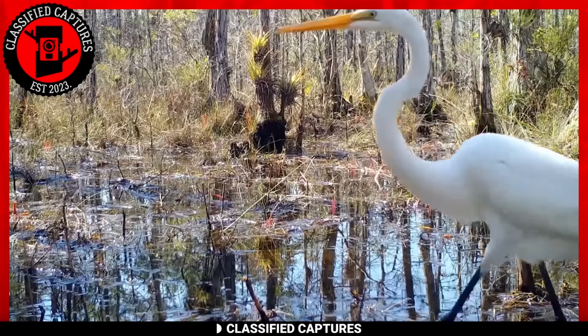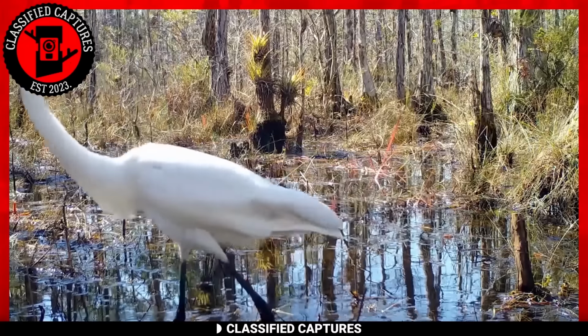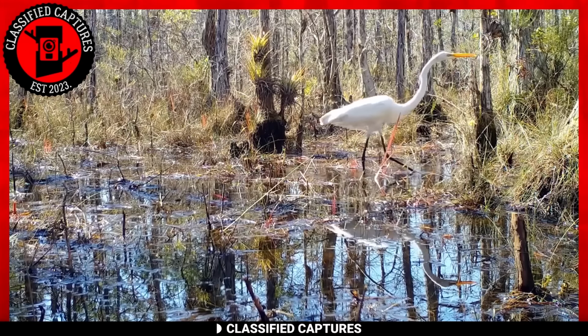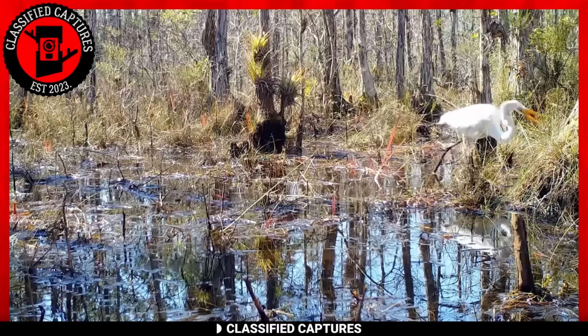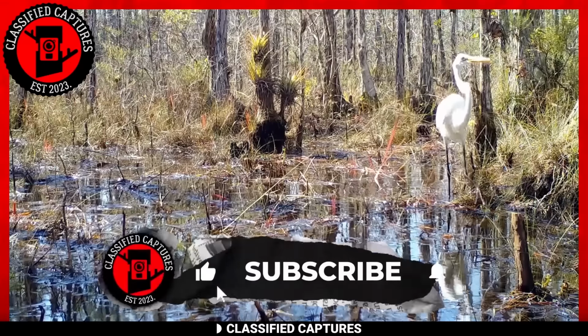As the crane preens its feathers, it exudes a sense of calm and serenity, as if it's one with the swamp around it. But one can't help but wonder what secrets lie beneath those still waters and how the crane navigates through the treacherous terrain of the swamp. It is a true marvel of nature, an elegant and enigmatic creature that leaves us in awe and wonder.